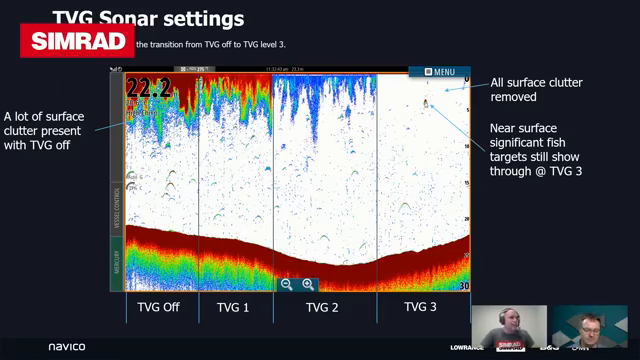And it won't get rid of it. If there is a good sized target up close, you'll definitely still see it, even with a TVG value that's set relatively high. If you've got a nice quiet boat that doesn't have a lot of turbulence over the transducer, then you can just leave the TVG value down lower. But it's a great tool for cleaning up that surface clutter.